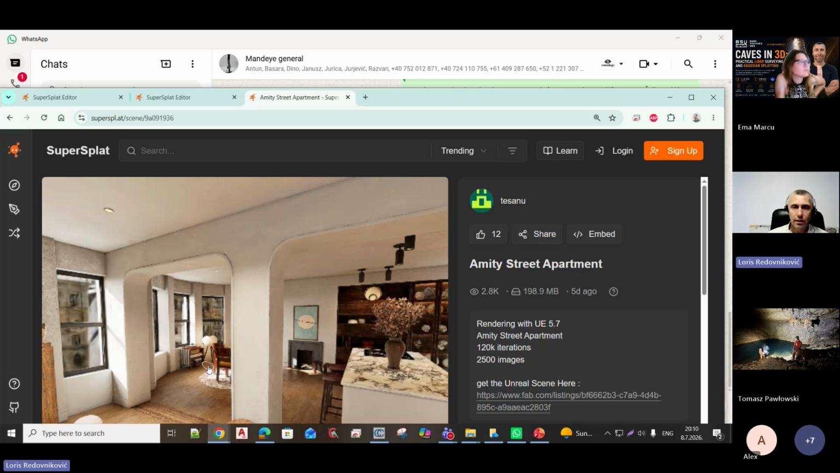I tried INRIA. This is the original INRIA. I think they published the article in 2023. And this is new technology, but there are a lot of free Gaussian splatting software.